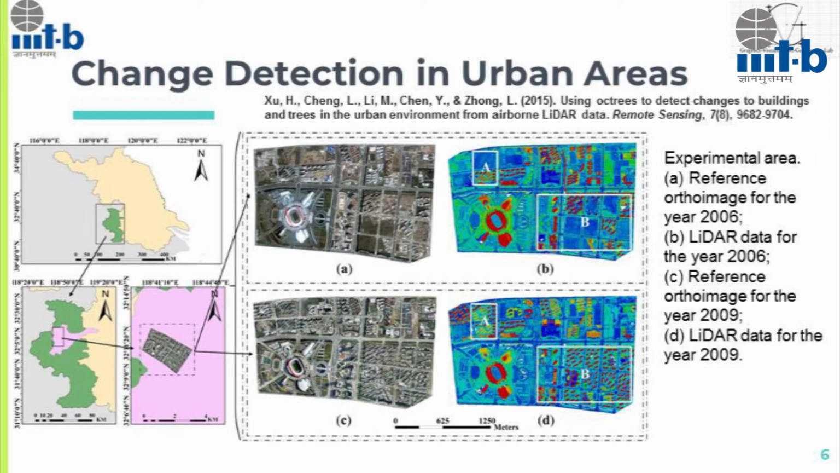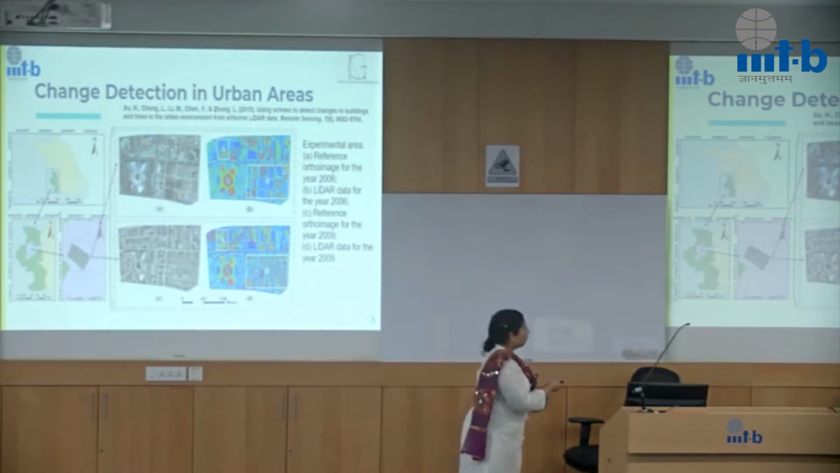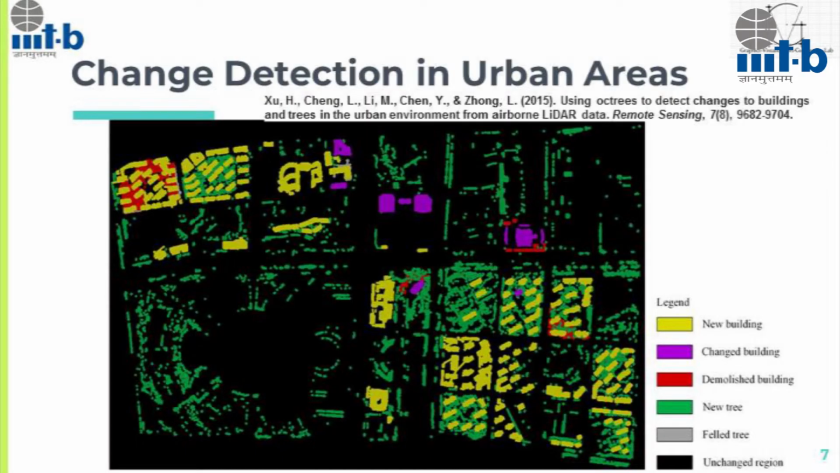Here what we are looking at is urban regions, what kind of changes do we see over time, right? So here we are looking at two time stamps of the LiDAR data that is collected. One was collected in 2006 and the other one was collected in 2009, and we are looking at what kind of changes have been captured by the LiDAR point clouds. Okay, so this is essentially the different kinds of changes that have been captured using point clouds.